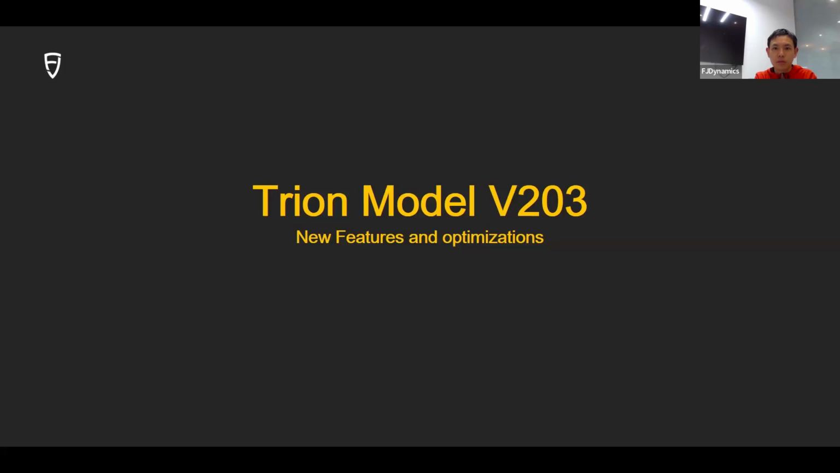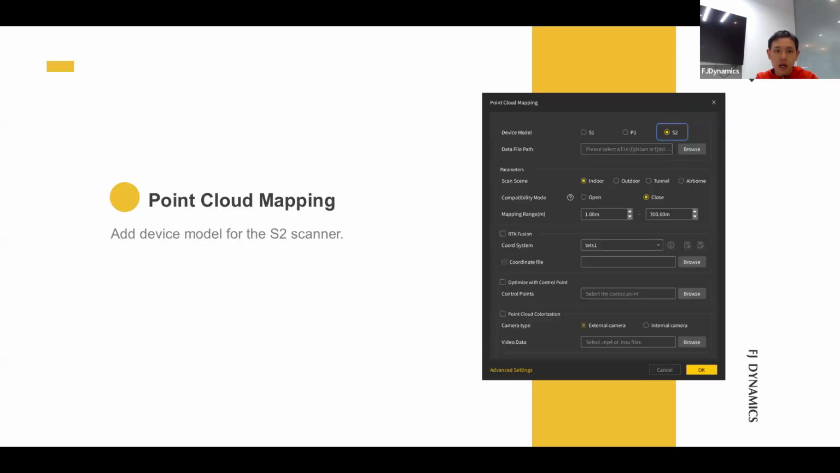Lastly, I want to talk about the Trion model version 203. This is our latest model, and there are some new features and optimizations I want to talk about. First, our point cloud mapping now supports the S2 scanner. This is really useful for S2 scanner buyers.